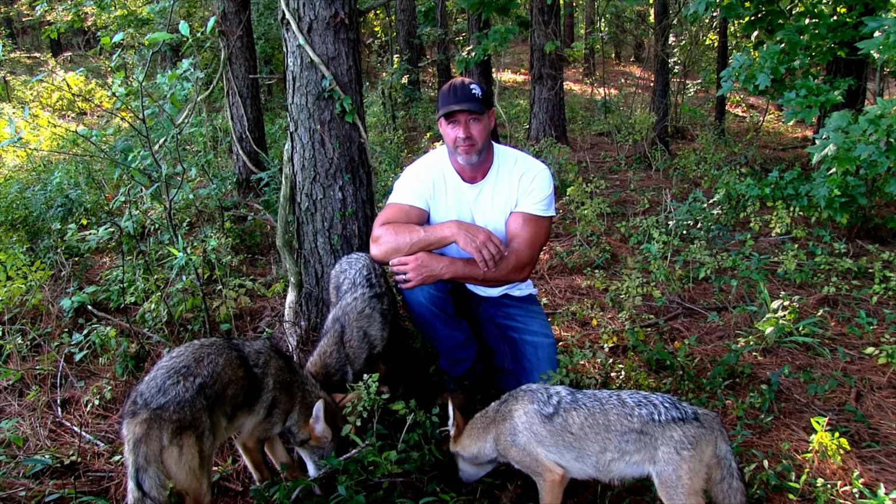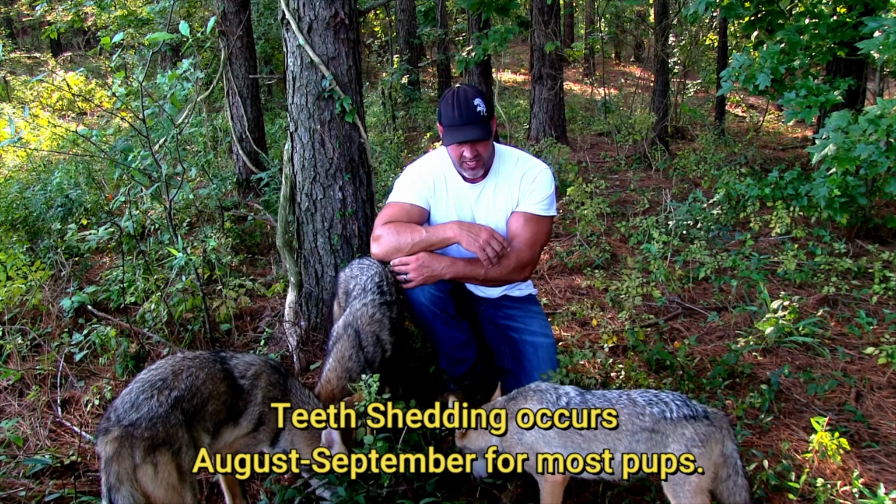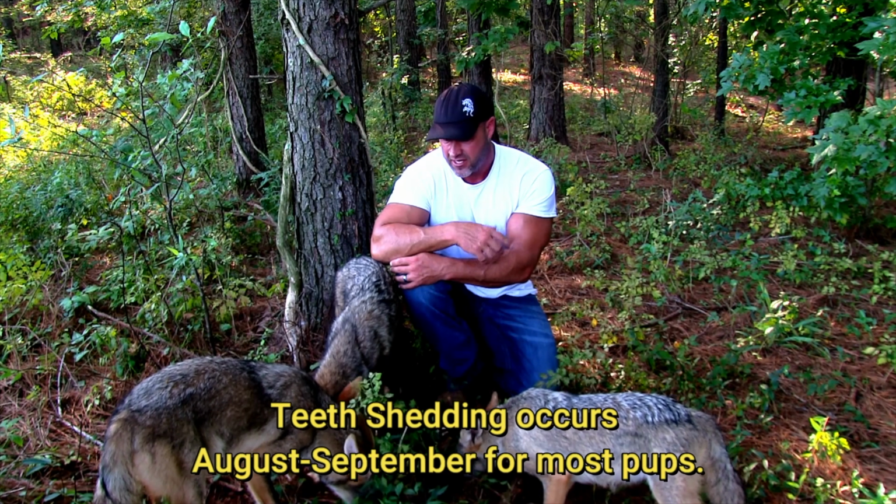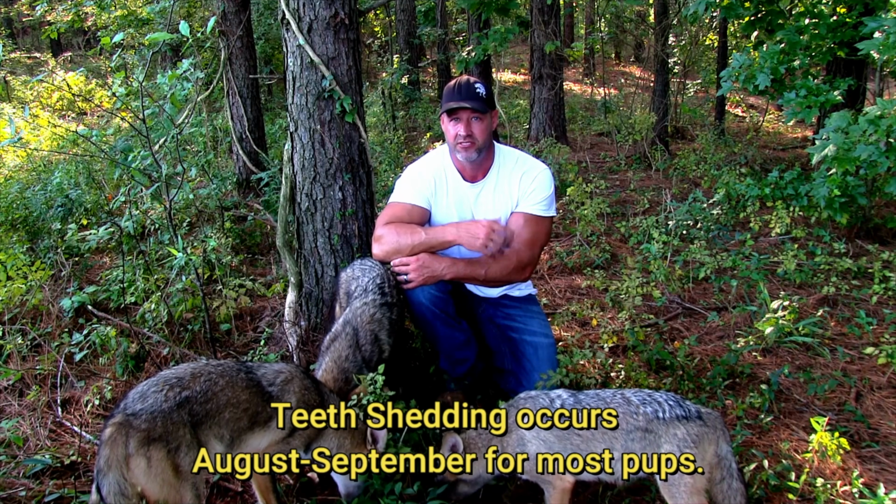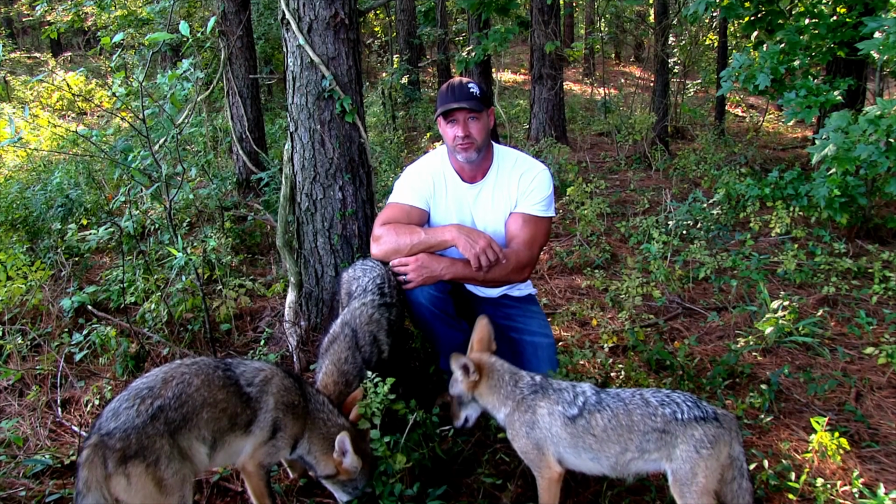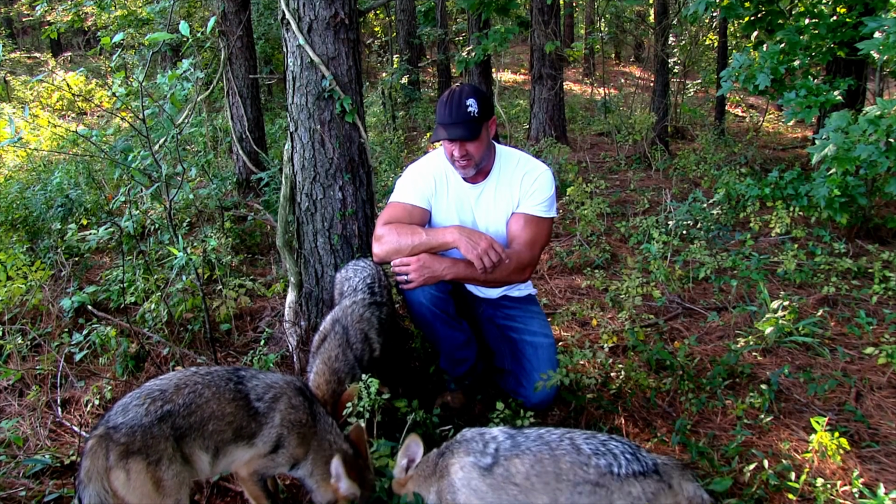Right now is a prime example of something that happens with coyotes as they age, and that's the loss of their baby teeth and they start putting in their permanent teeth. It also has a lot to do with the sounds that you'll use to call coyotes up as pup dispersal begins to take place over the next couple of months. So we'll jump right into that. I'll tell you a little bit about it.